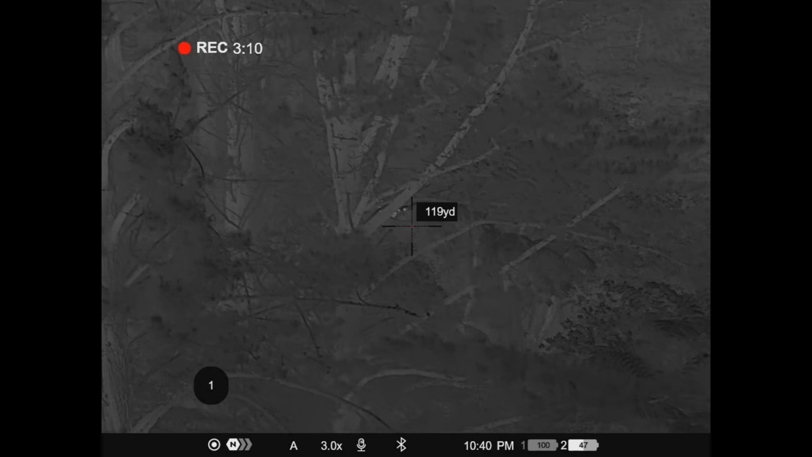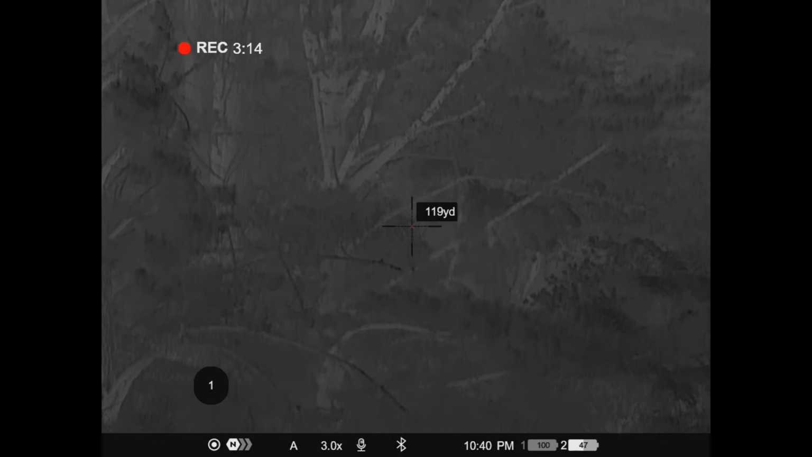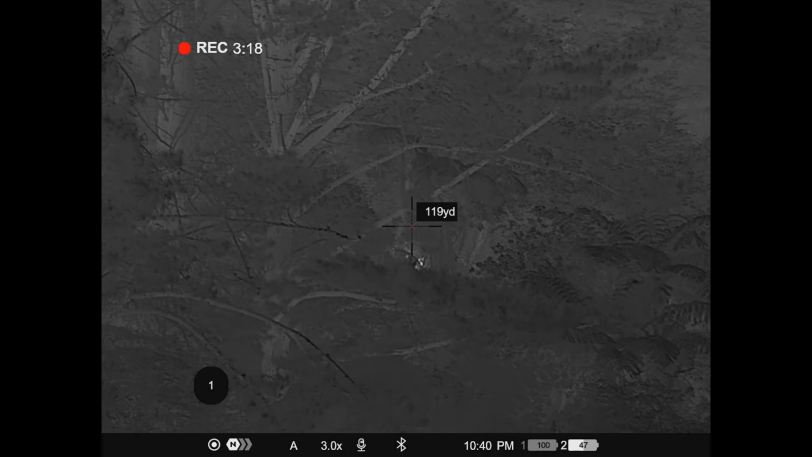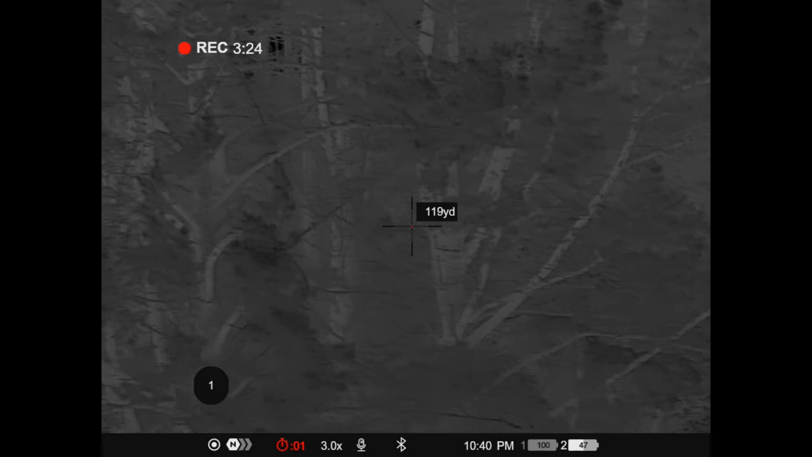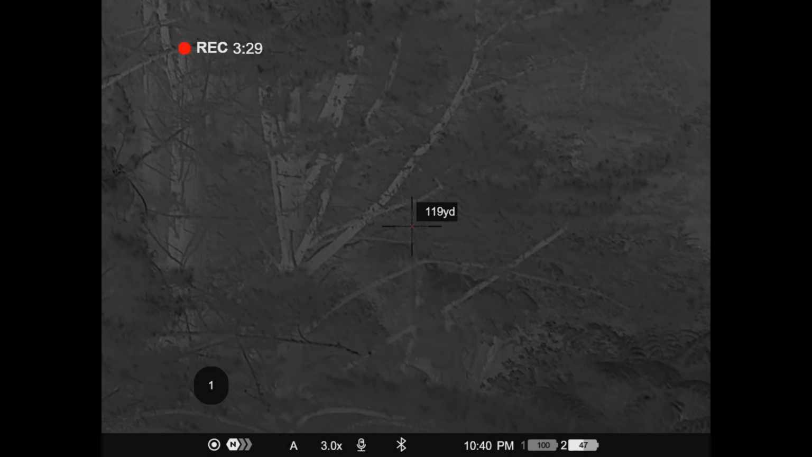It's down. We did it, boys. Good one. Come on, keep coming down the hill. Keep going. I reckon it's a hind. But we're on the board anyway. I'm happy. First Sambar. You're the only other person in our family that shot one, Sam.